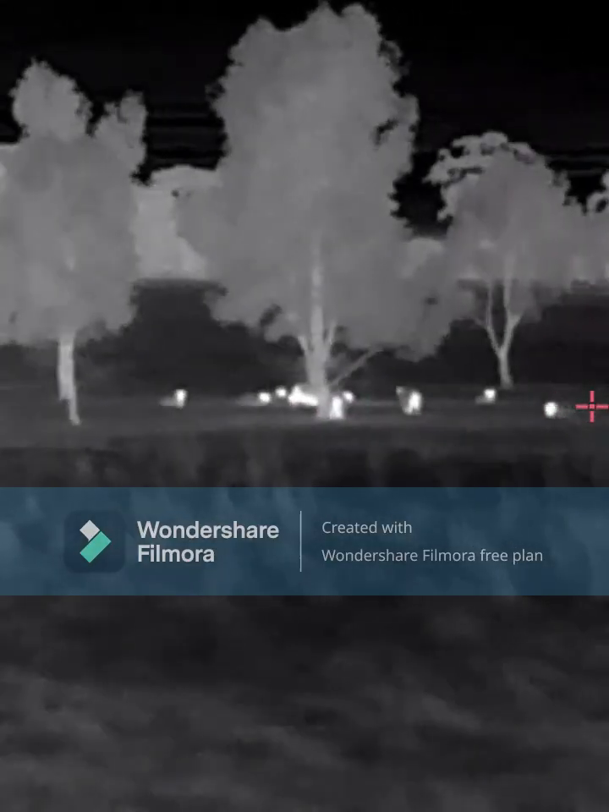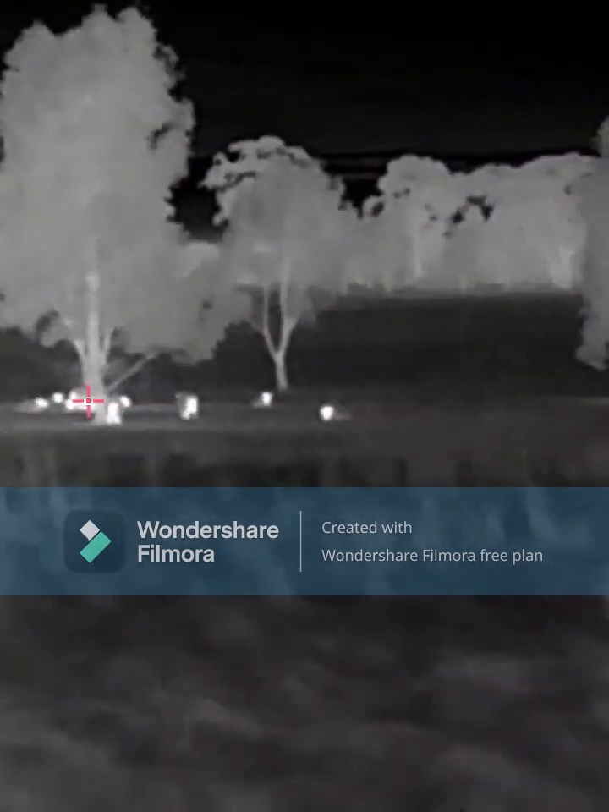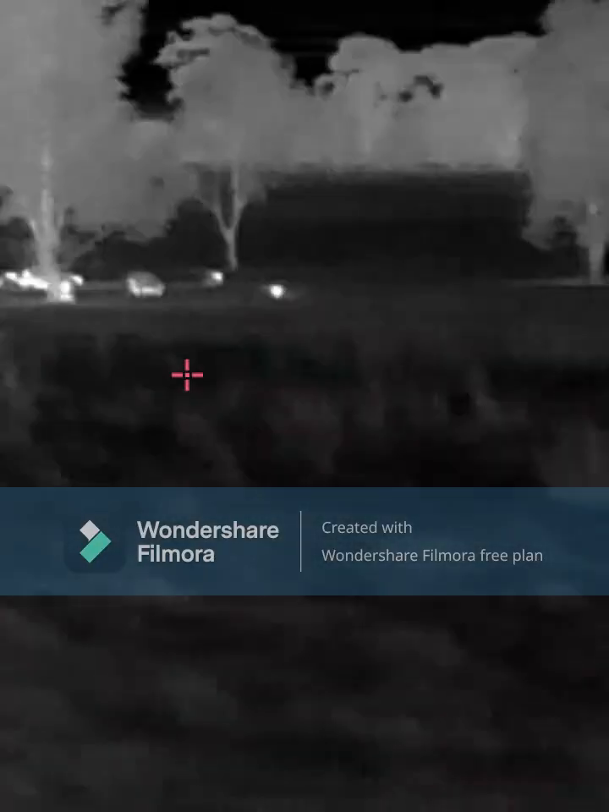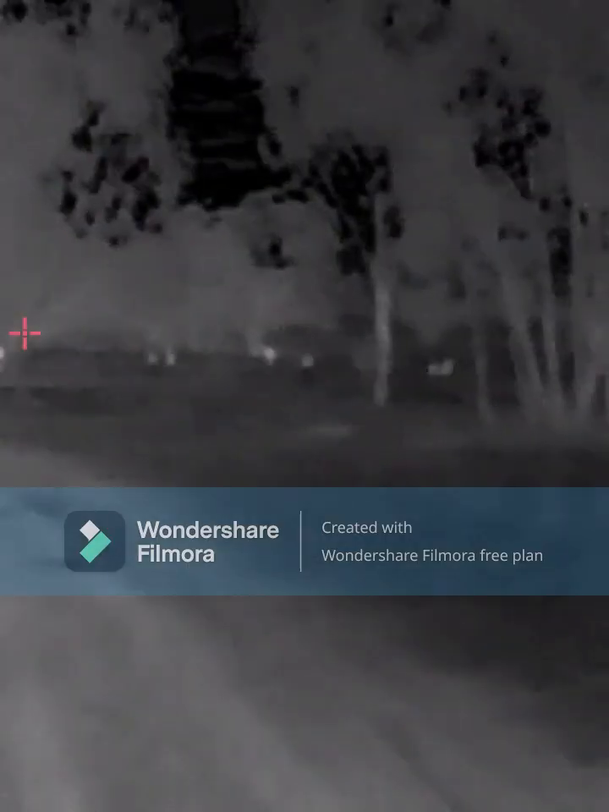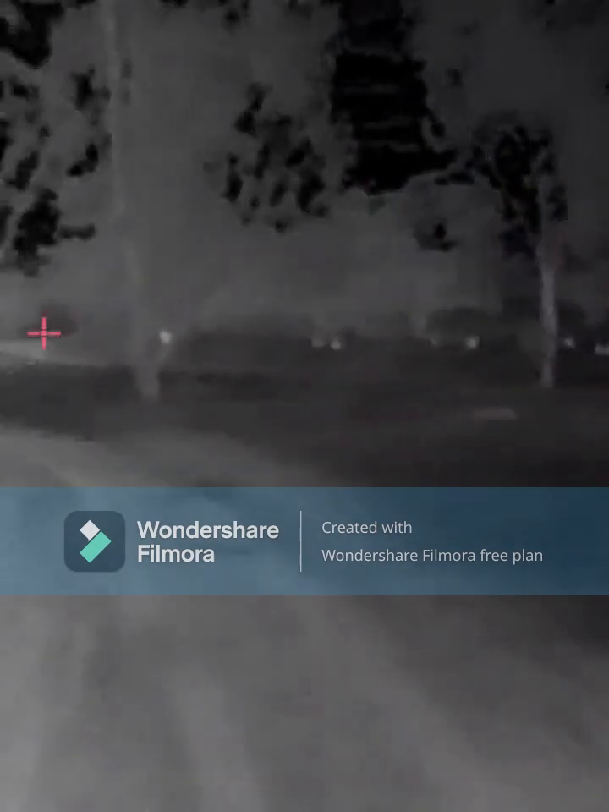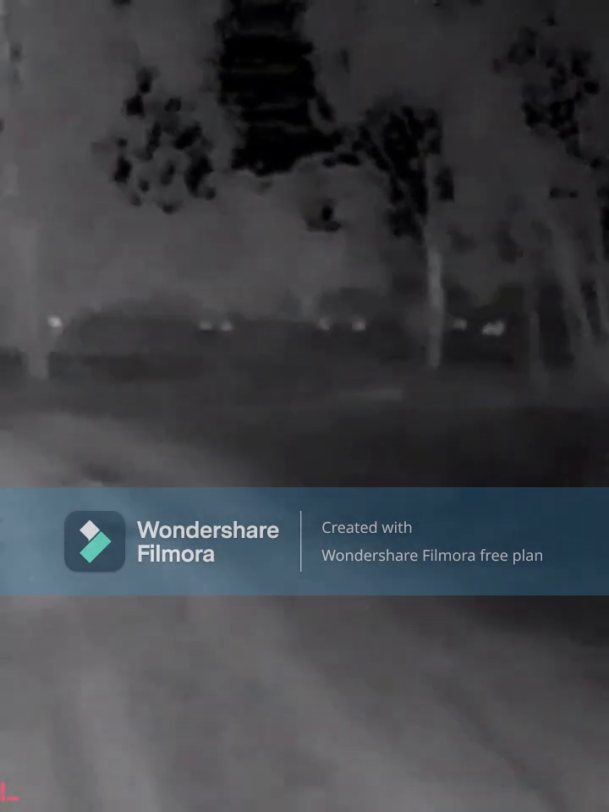The trees, this is about 2 hours after darkness has fallen, so just after the sun's gone down. Now here's kangaroos. You can see the little spots down the back there, 190 yards away. And they show up pretty clear if you know what you're looking for.